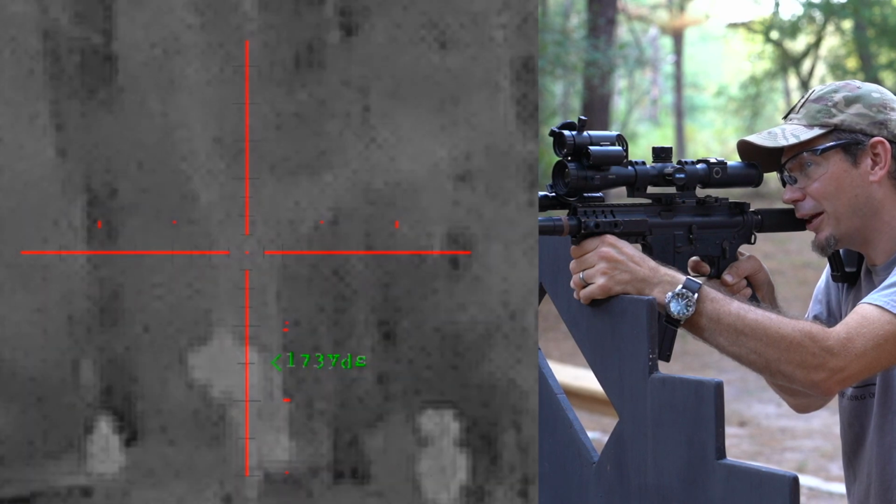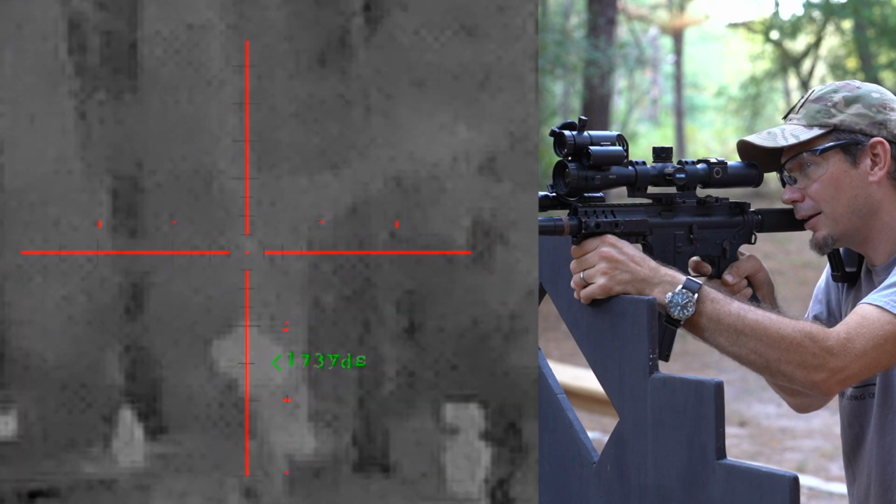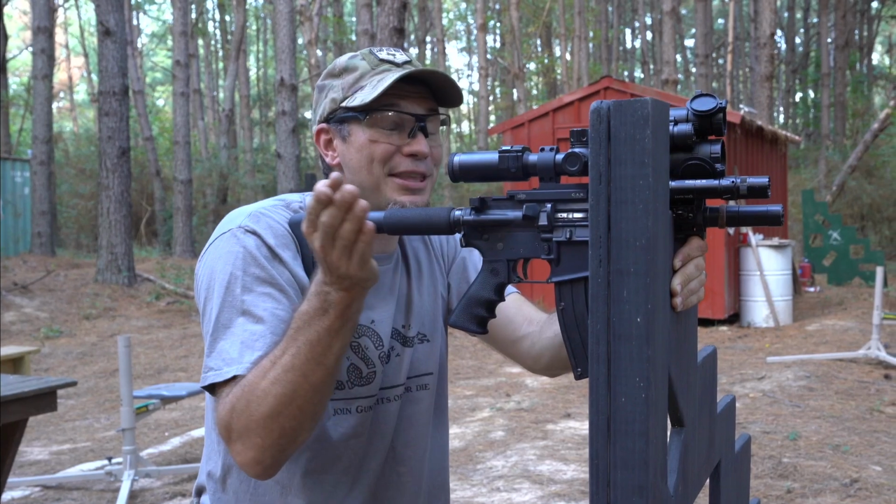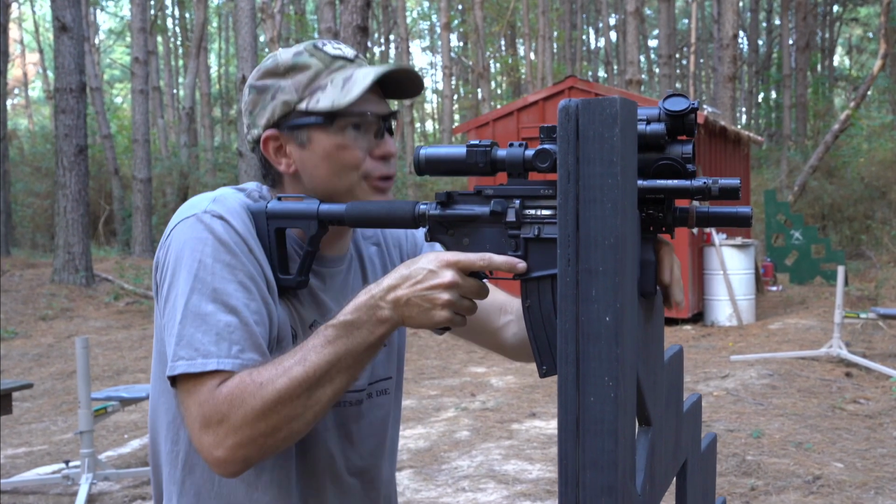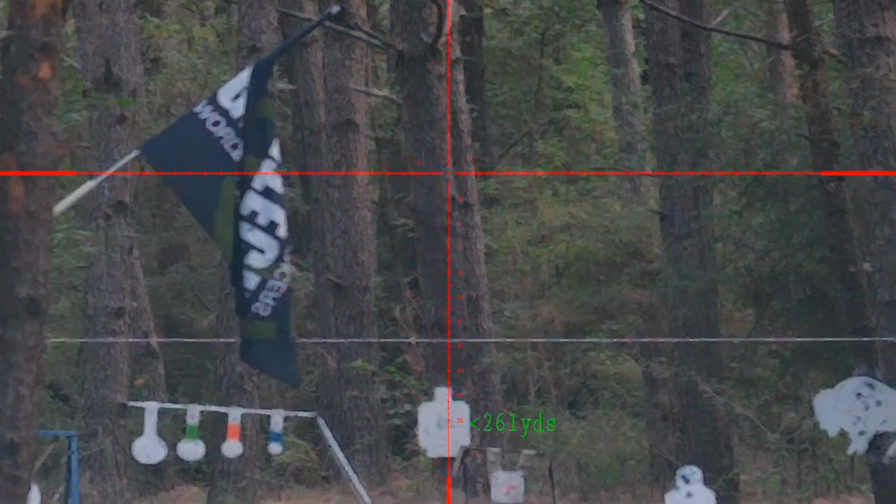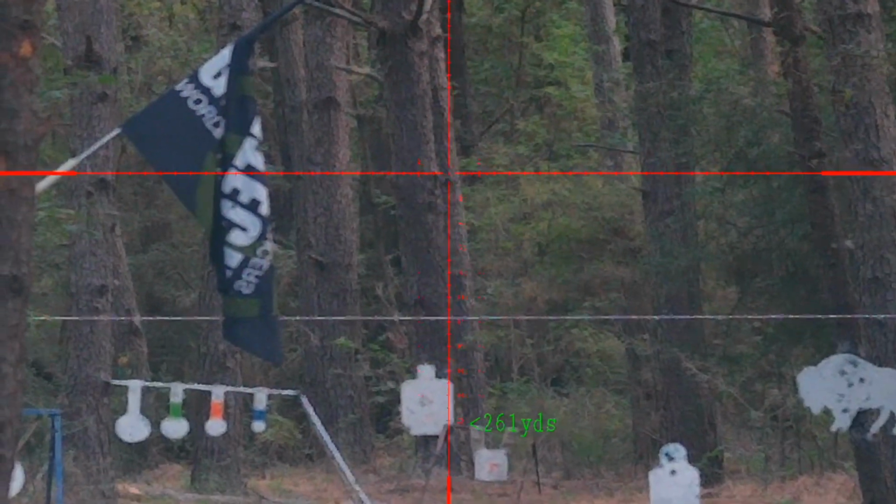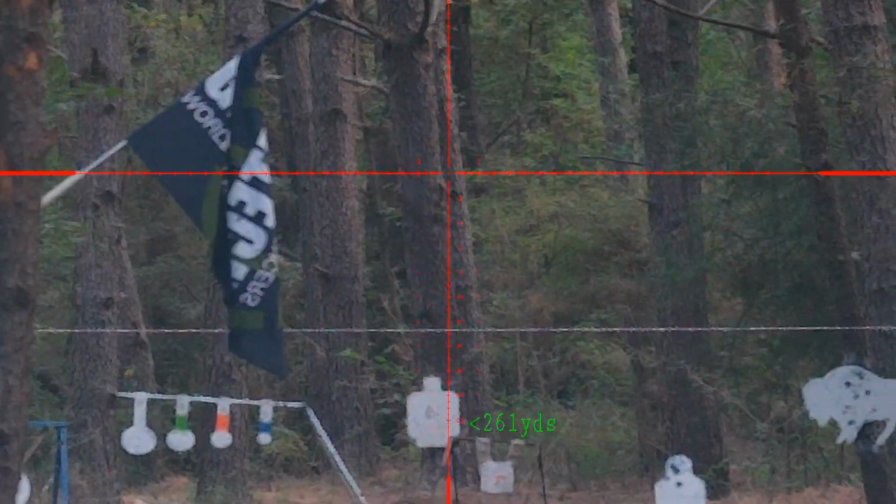Wow, you saw that fly off to the right. And the second one hit. So there's nothing wrong with that first shot, except it just flew on its own. Isn't that crazy? Let's go for 270. 261. All right, that drop is crazy though. Let's send it. And it's a hit, first shot. There, now we even got a blink light.